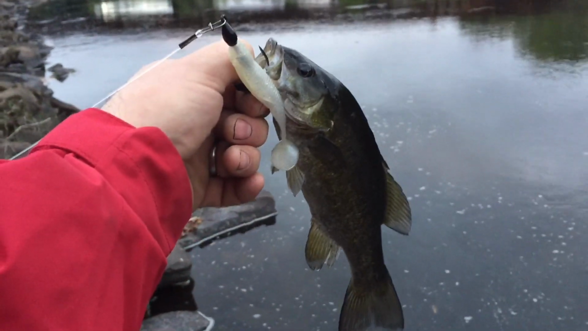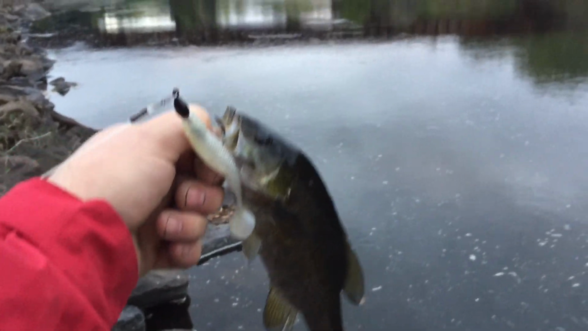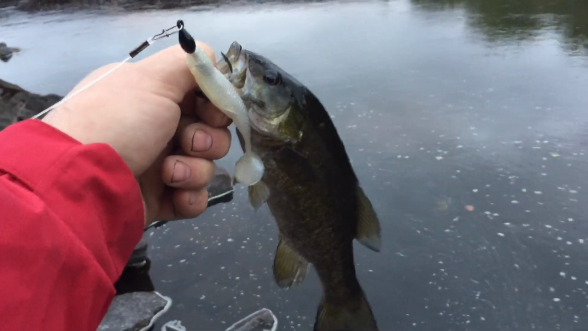Alright, let's head home. Time to do some fishing. Alright, a little smallmouth from the river here. Our little swim bait. He's laying right in the pool here. Let's let him go and see if we can catch some more.